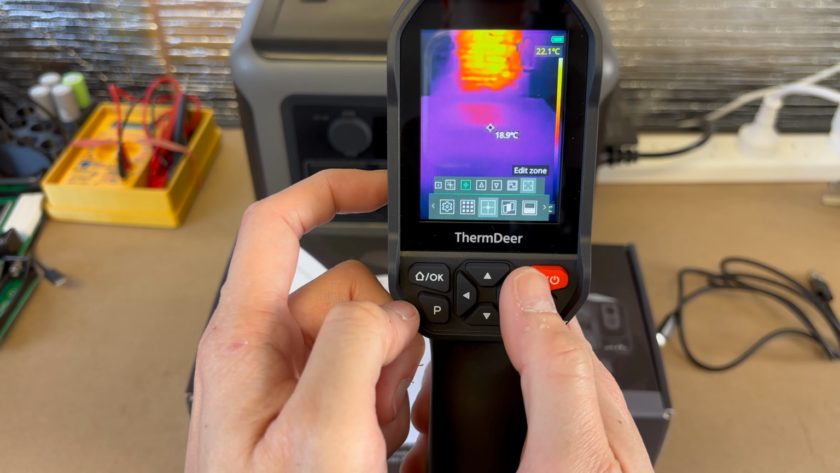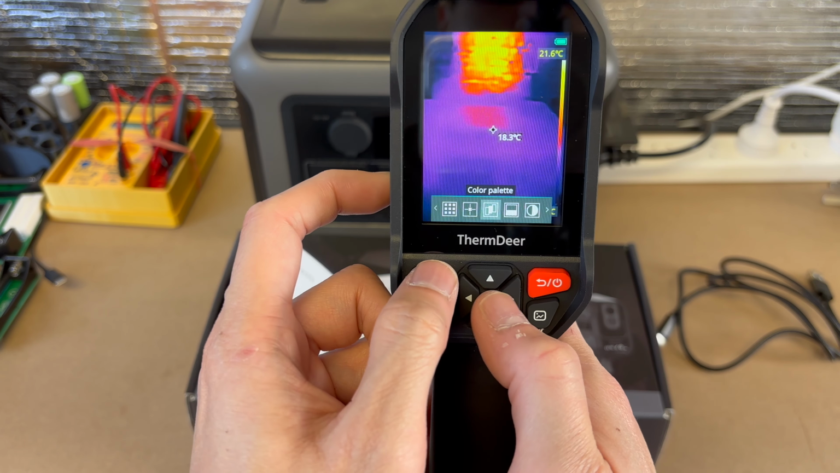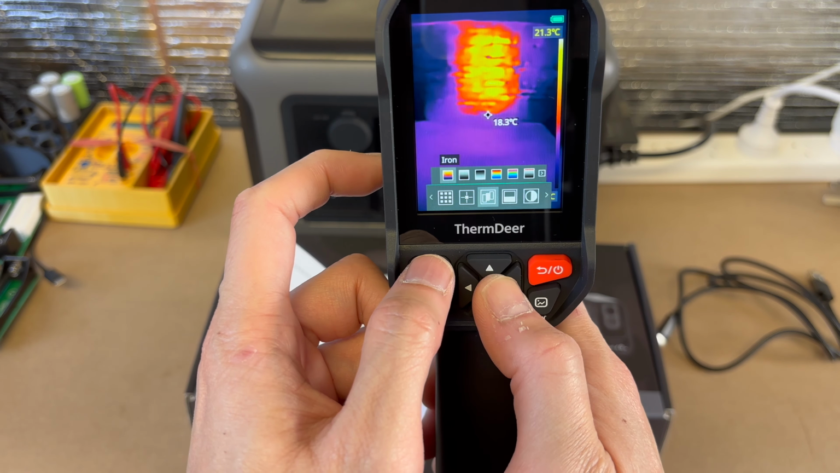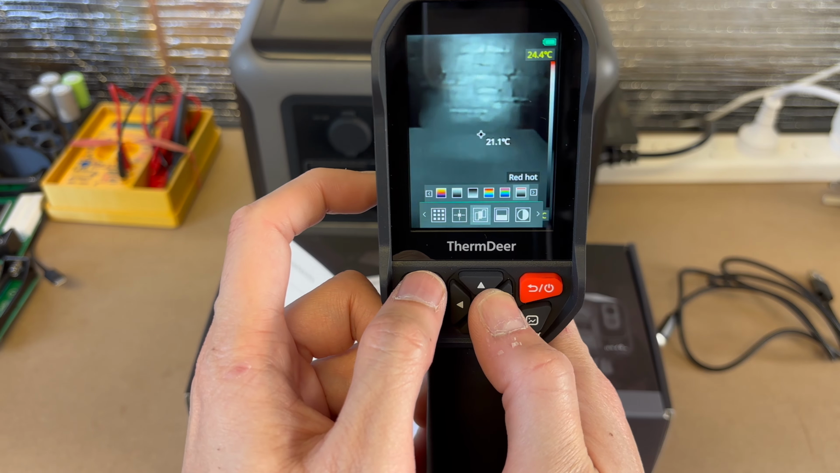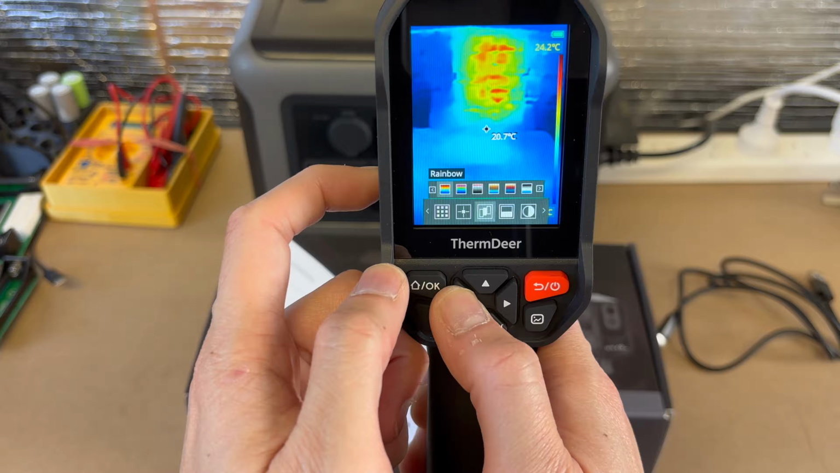Okay, very simple. I'm sticking to the center because that's probably what everyone would do. Color palette, iron is probably the one that everyone's going to use. You can switch between all these different types depending on what floats your boat, but iron is the default one.